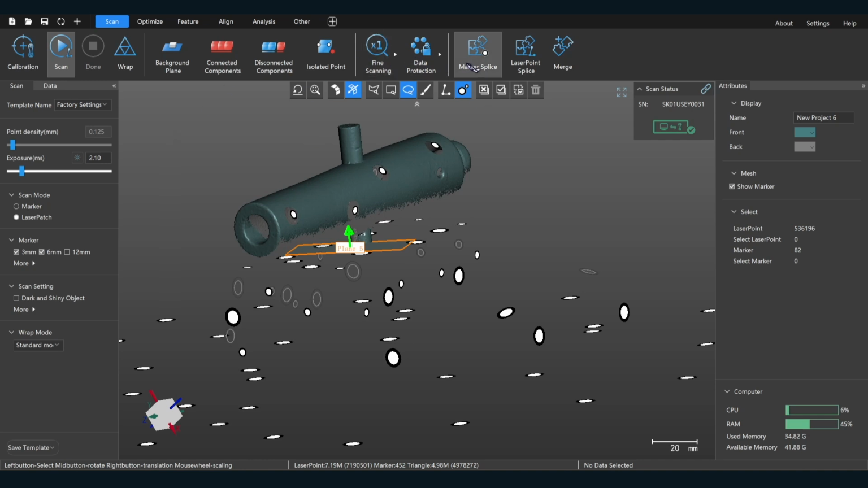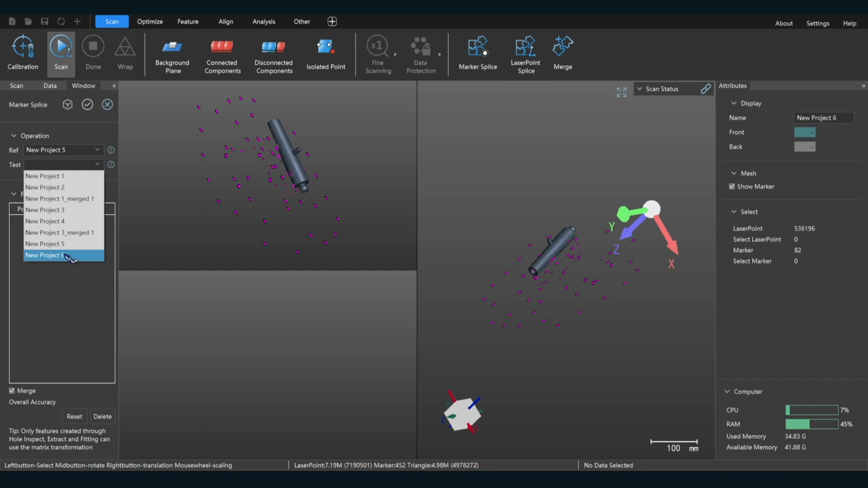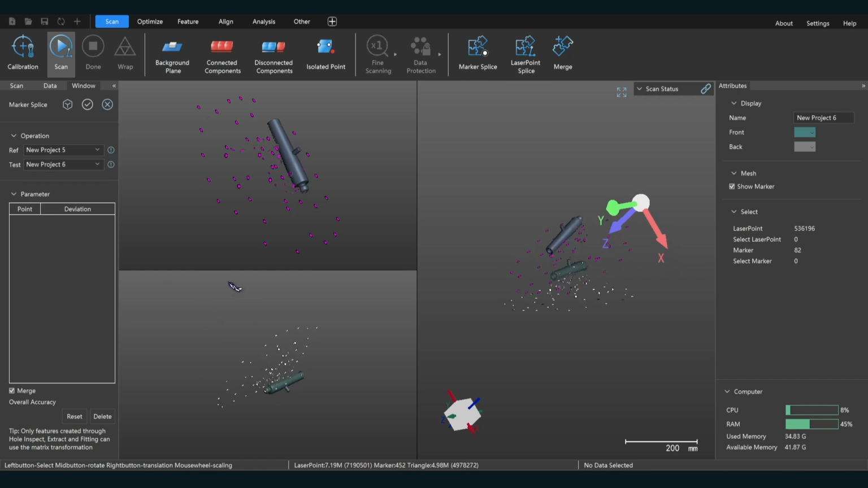So now we're going to combine these. So this first one is your reference. Basically it's the one that's not going to move. So you're going to move what they call test. The test one moves to the reference. So you're setting which one is locked in space when you do that. And then this one is the one that's moving.